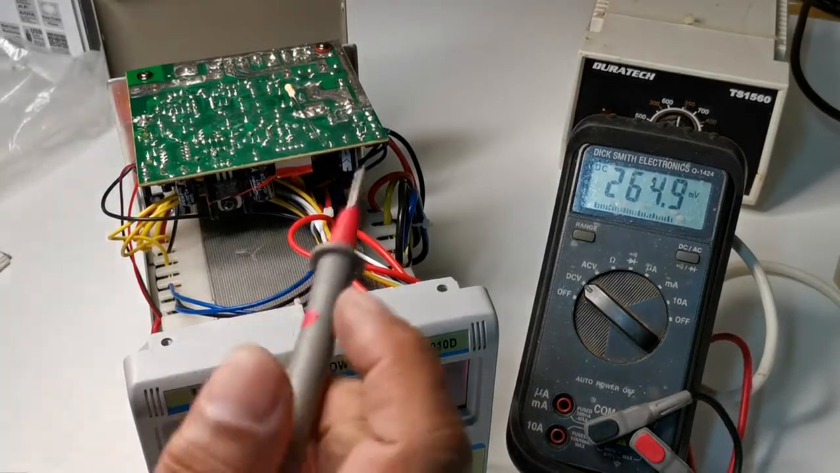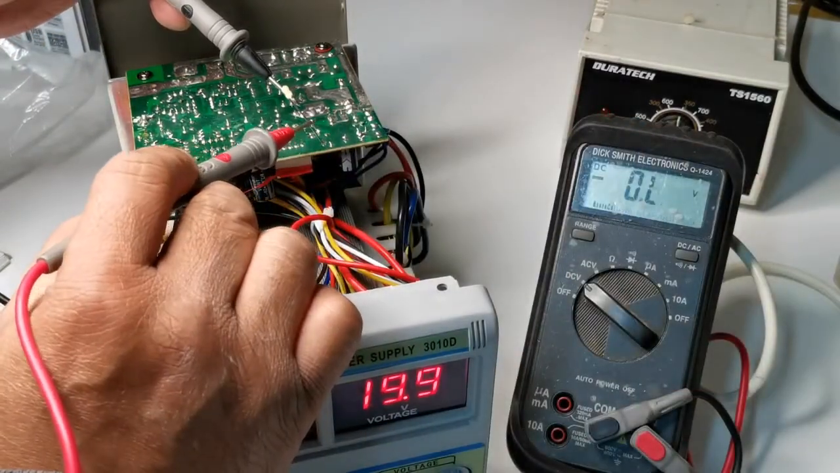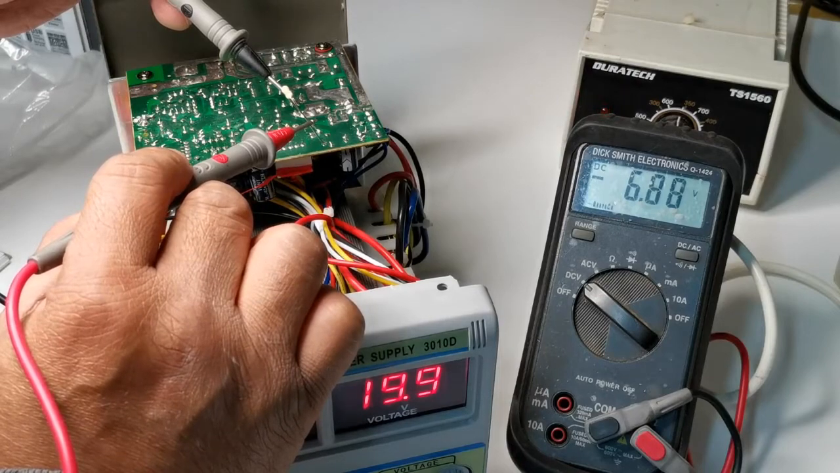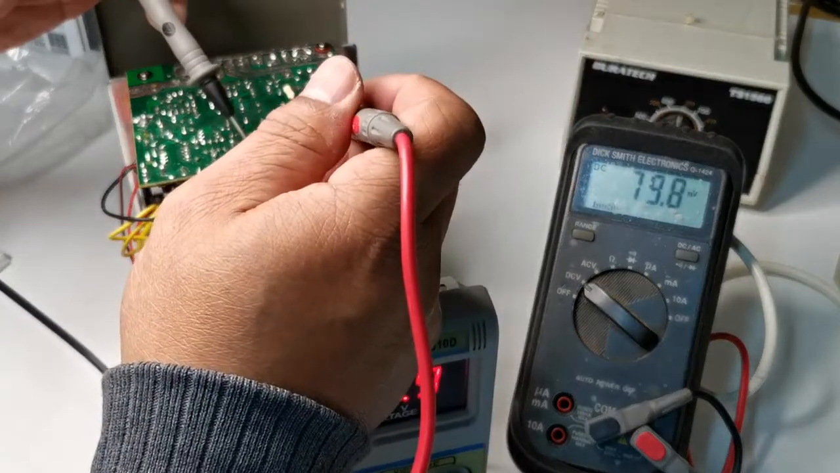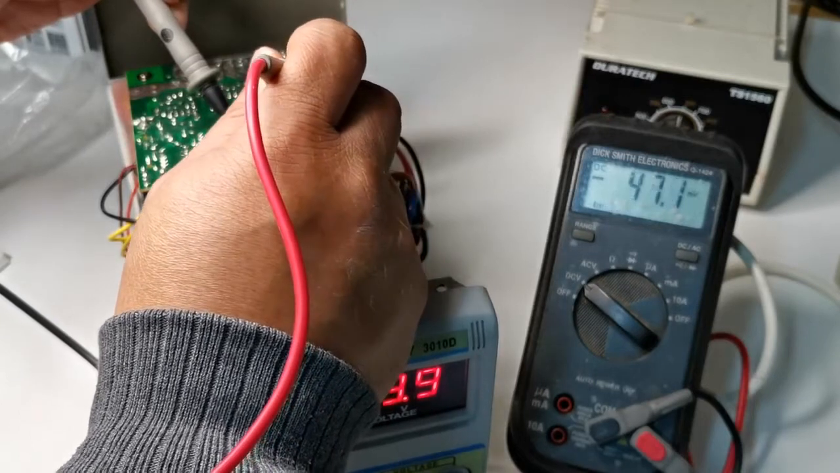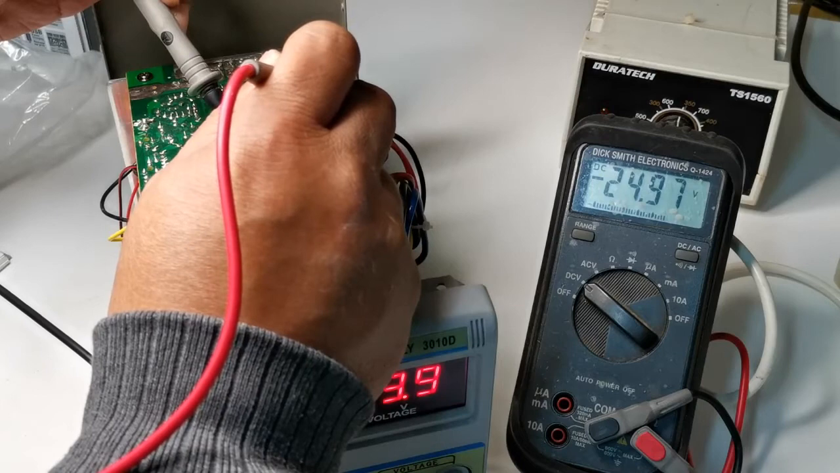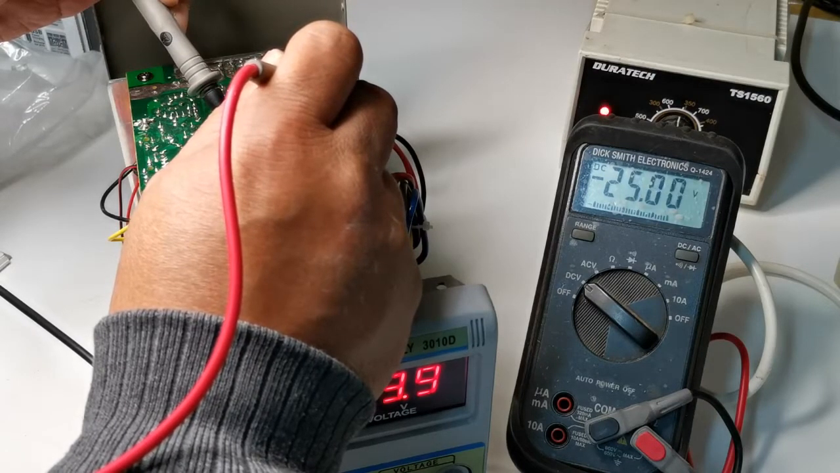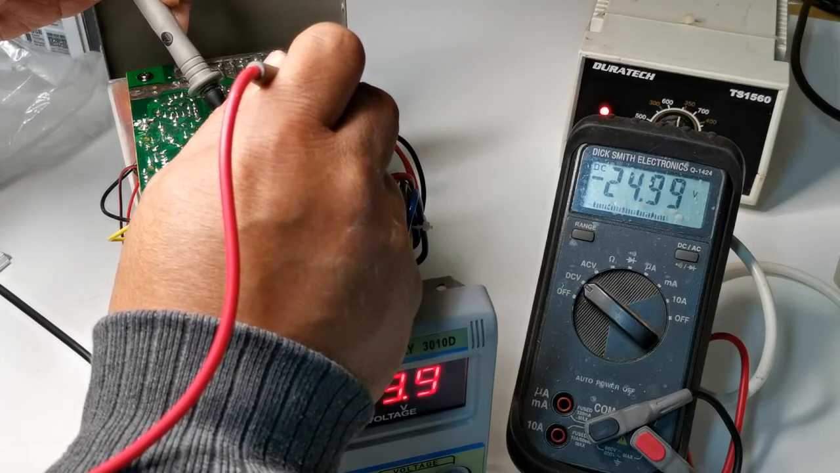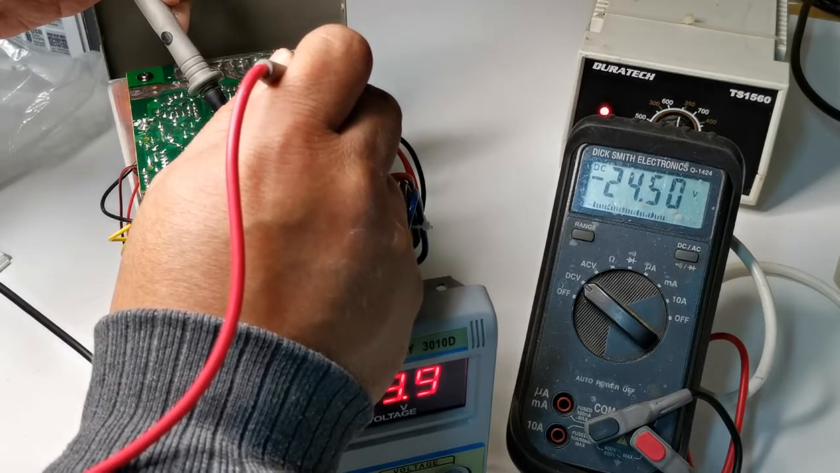We'll check what's the voltage drop across this. 6.8. So the voltage across the diode after loading is not 25. Oh, it's still 25. Okay, so now we have to work out what's the current to the chip.